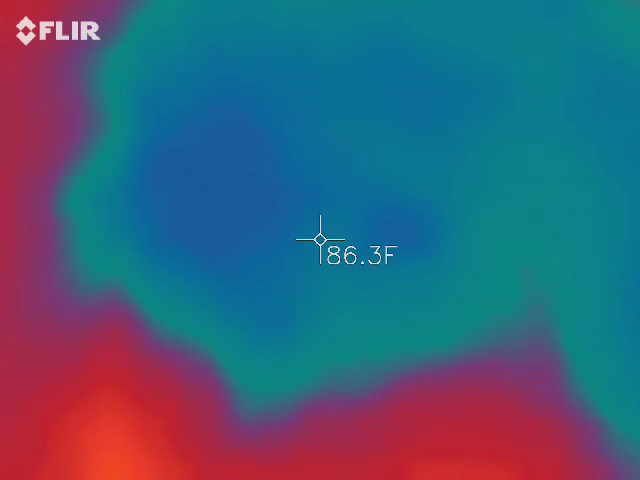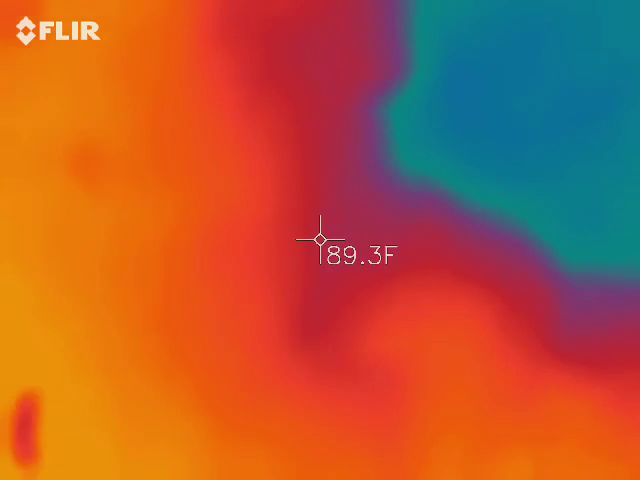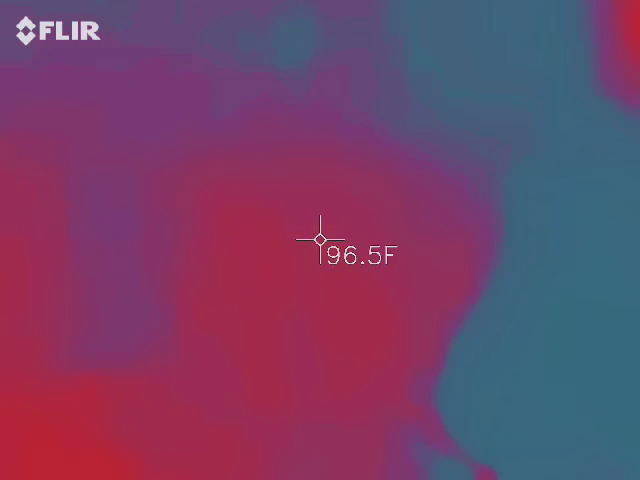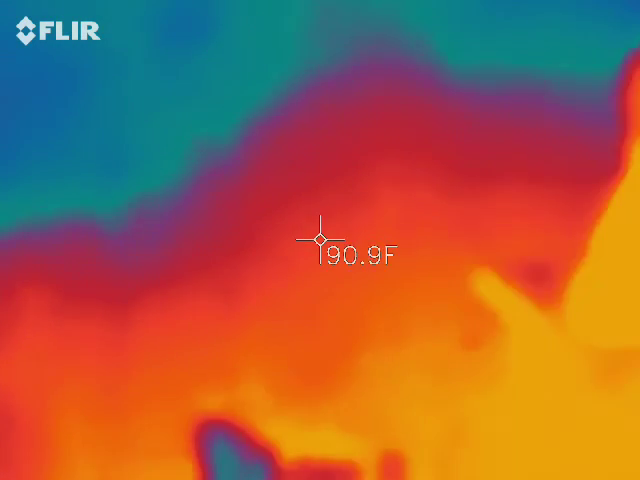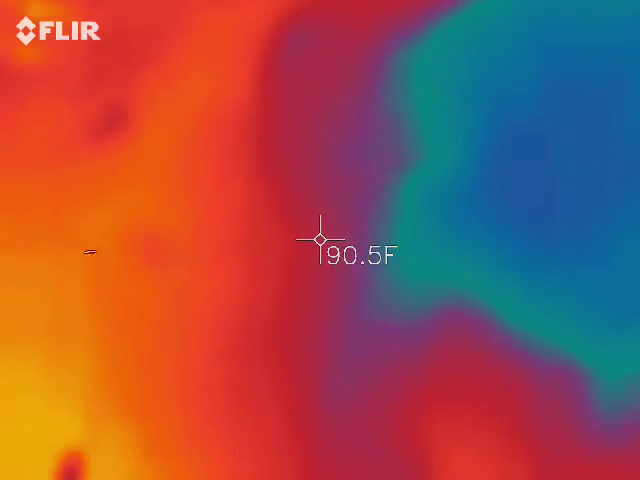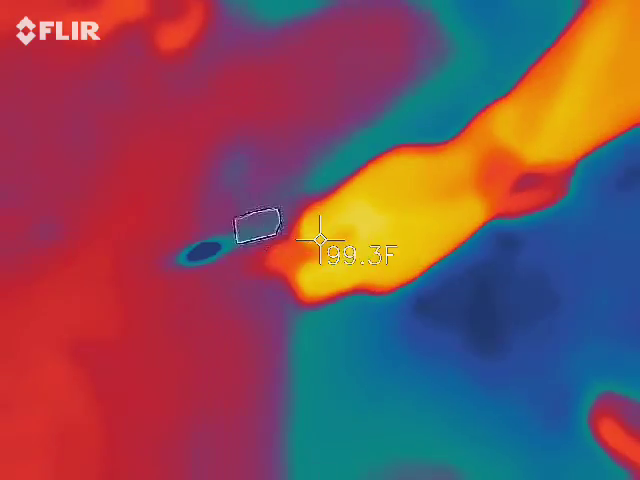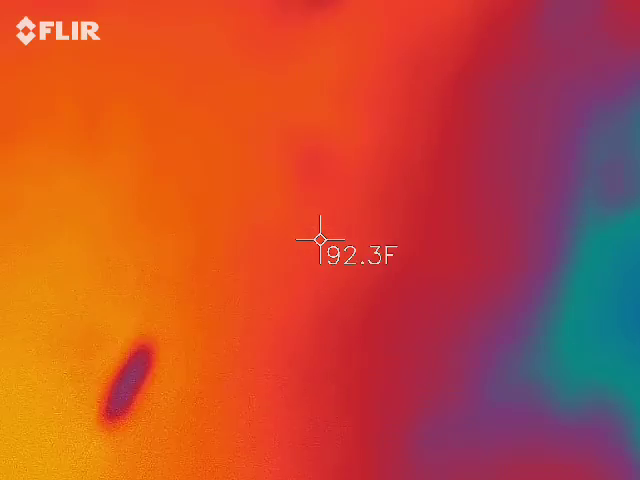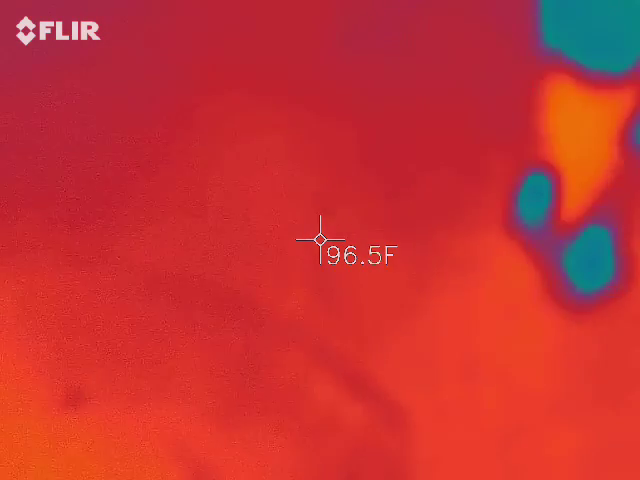The ground's colder. Yeah. It's hot over here. Like 96. Yeah, it's hot over here, and then over here it's colder. It's 80, 85, 86 over here. Yeah. There's like a difference. I mean, it's 10 degrees different. You can't really tell. Is it like gravel over here and concrete over here? No, I mean, this is concrete. Or black rock. Yeah, it is. It starts to be gravel over there. But, no, it's gravel over here as well, though.